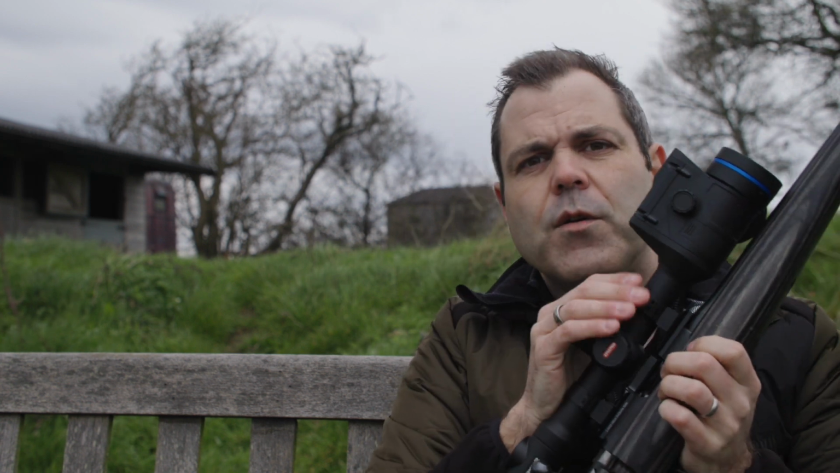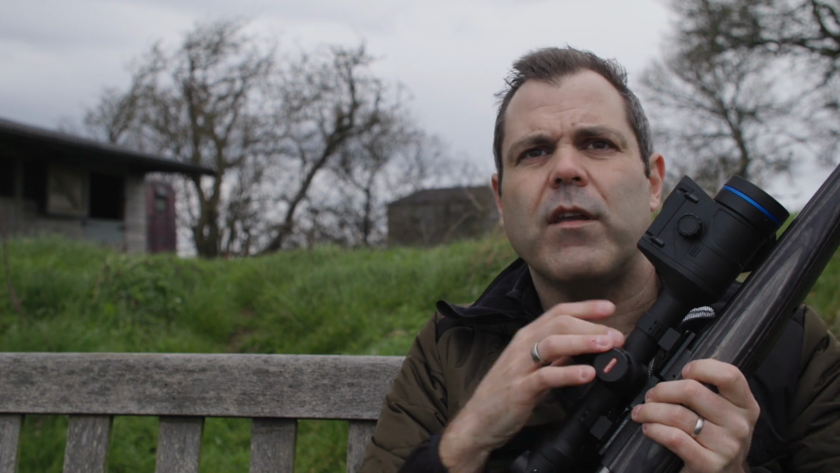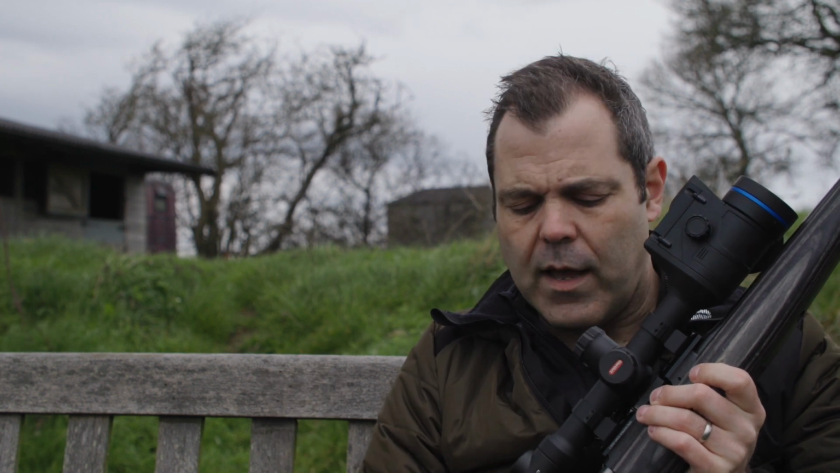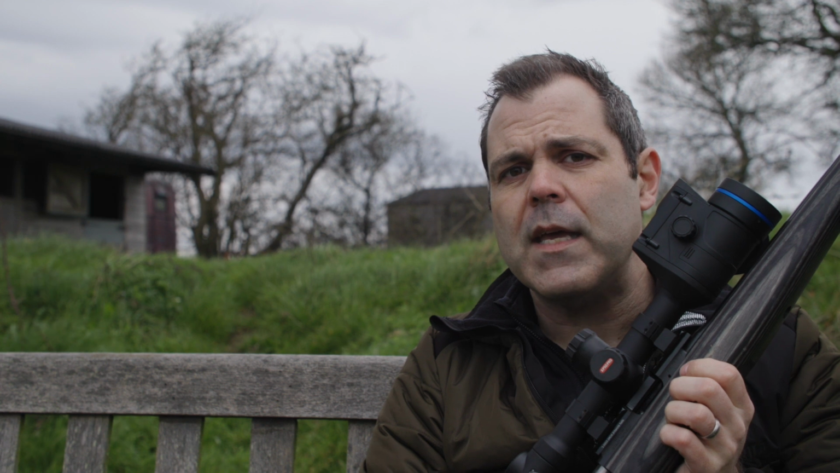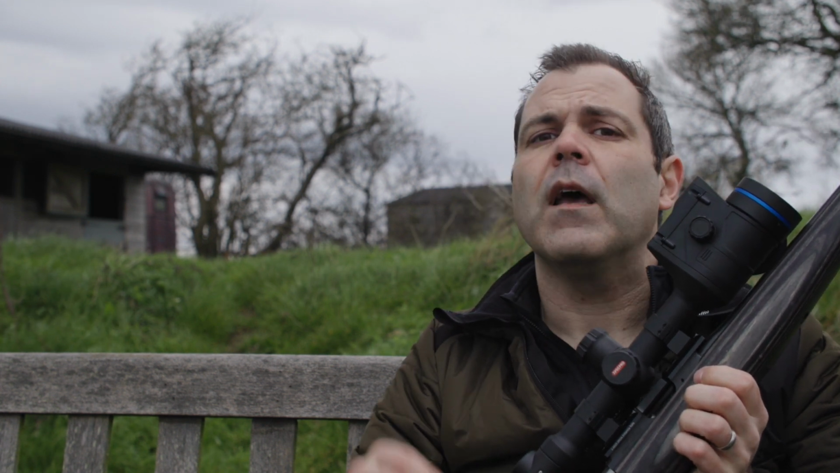That's the Thermion 2 XP50 Pro LRF. Yeah, I mean, what can you say? It's an absolutely fantastic scope. You'd expect it for the money. It is the top of the range. You won't get better than this.